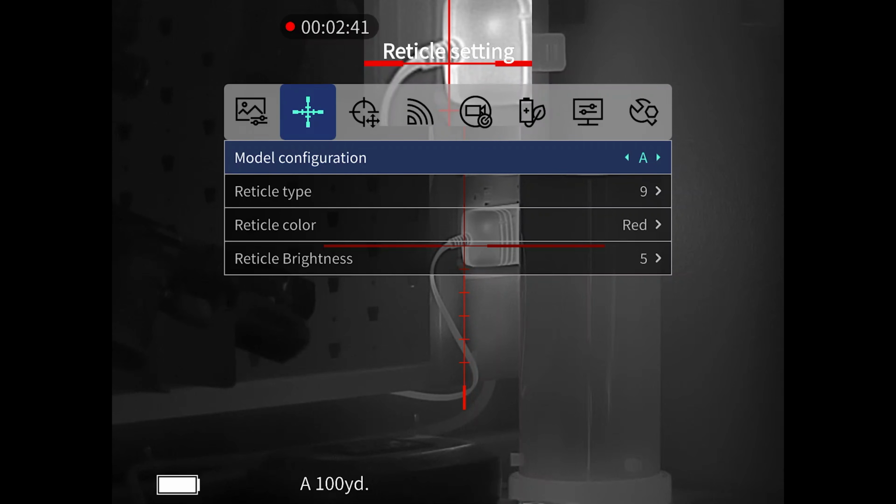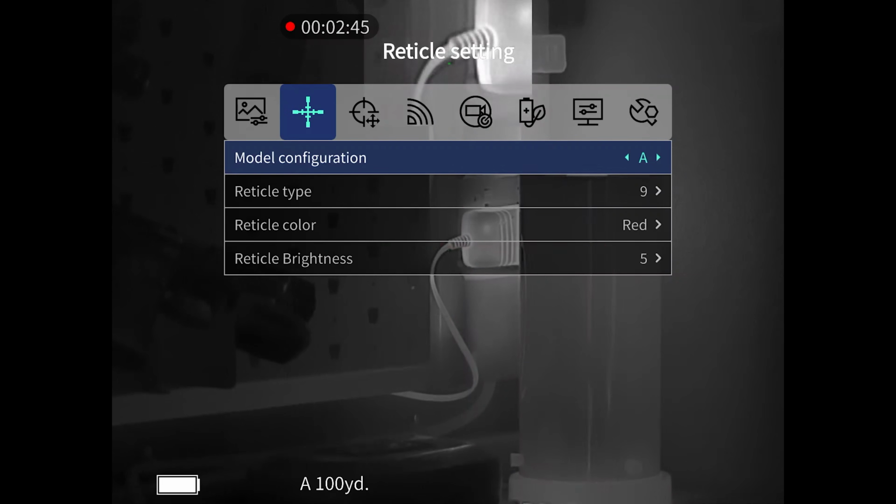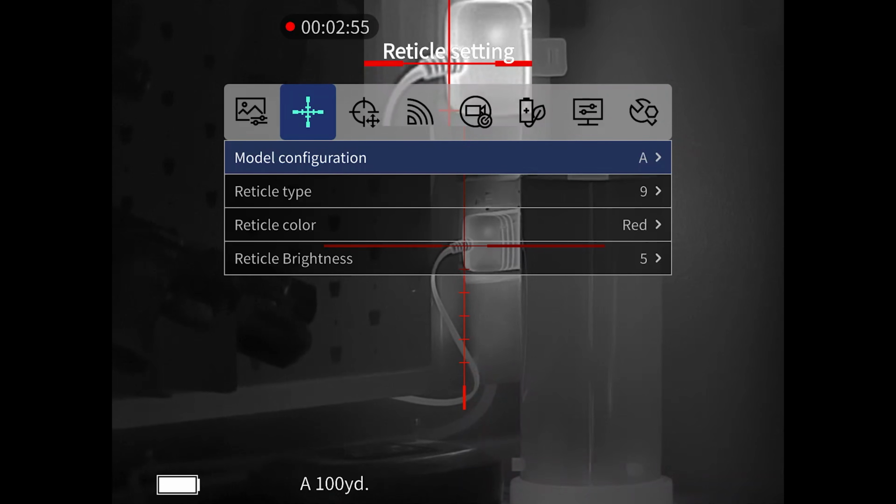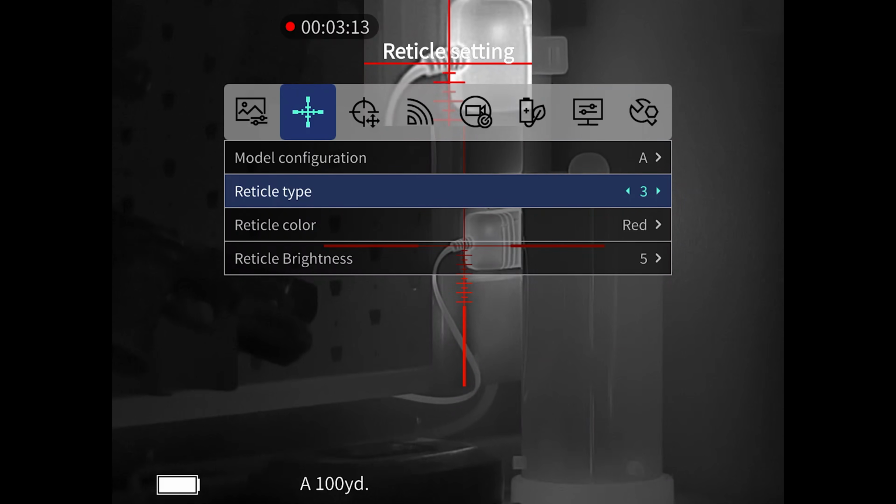So under your reticle settings, the first thing is going to be model configuration. Now what I'm assuming this is for, and it goes all the way to J, is you can have different profiles. So would you have a quick detach mount? Here's all the digital zero profiles you could save with your custom configurations as well. Now in terms of reticle type, you have a lot of options here as well, which is always cool.